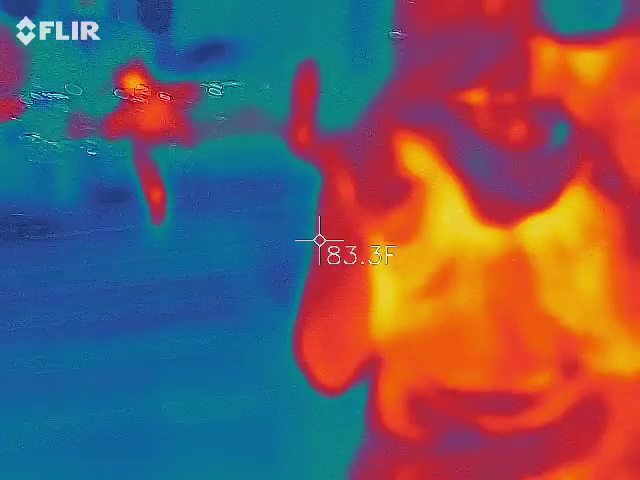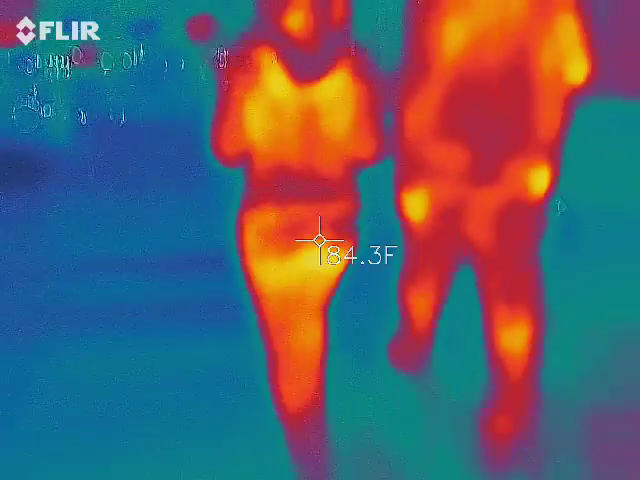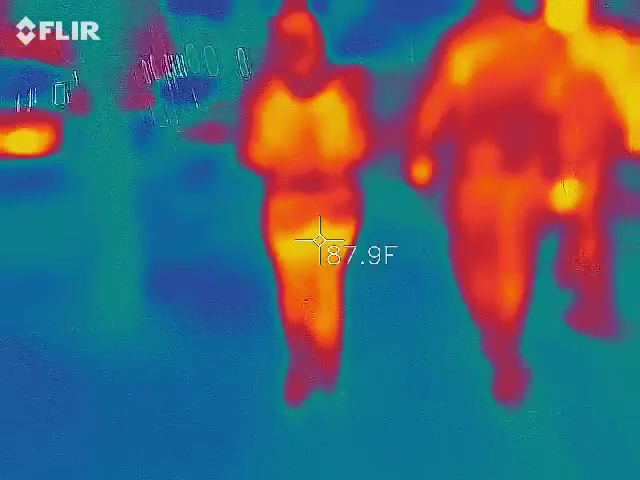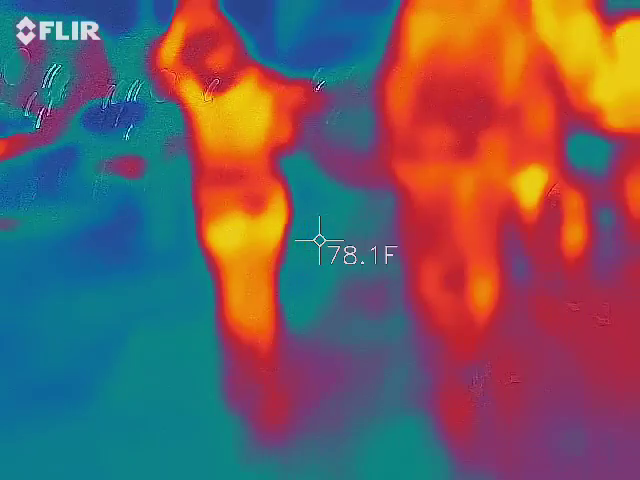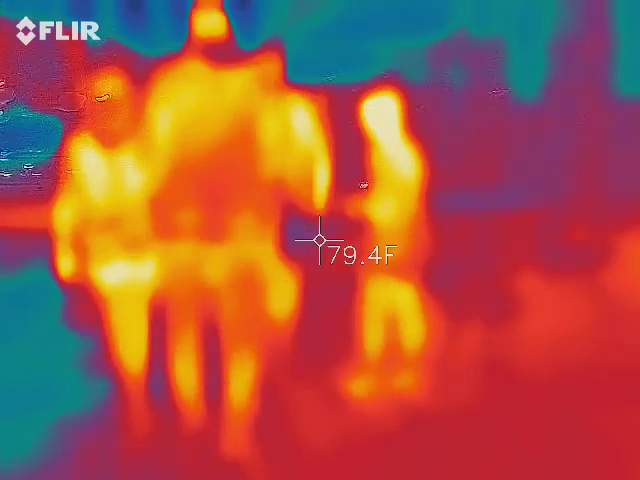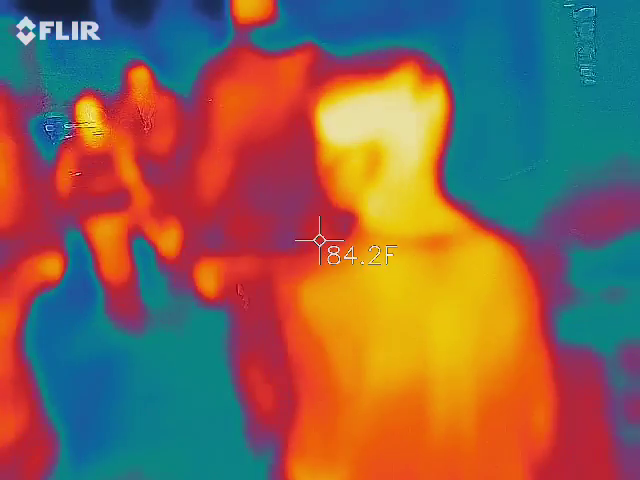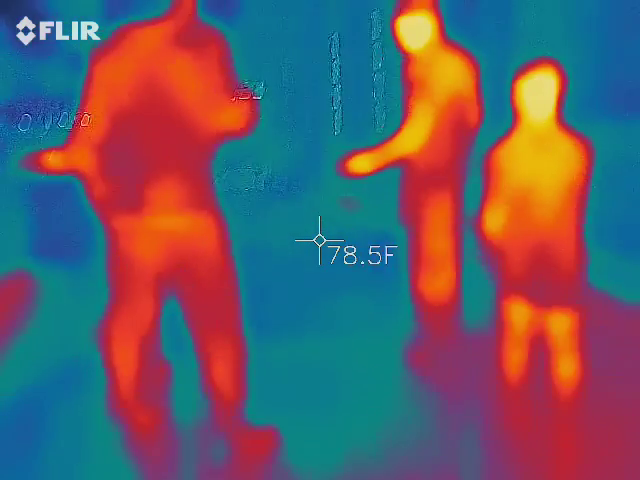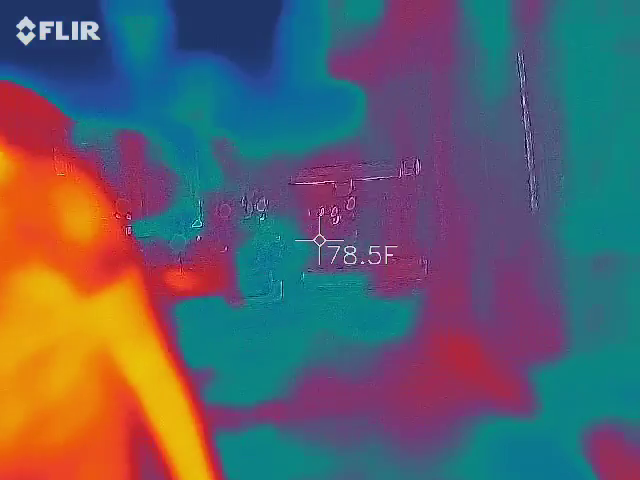I'm trying to buy a house right now. You see that little peak in the roof way down there?